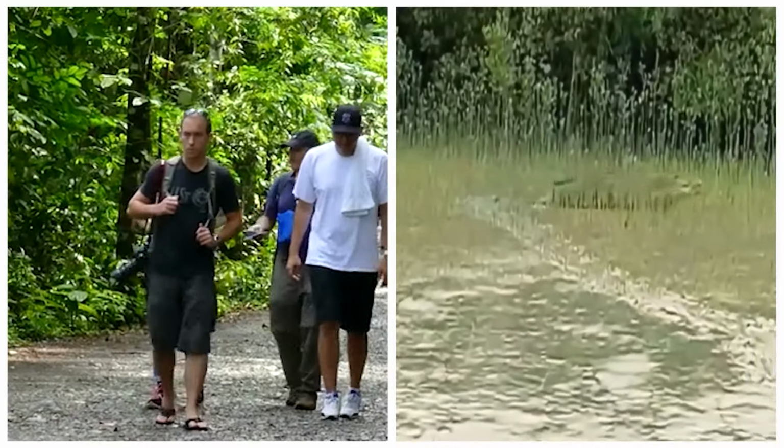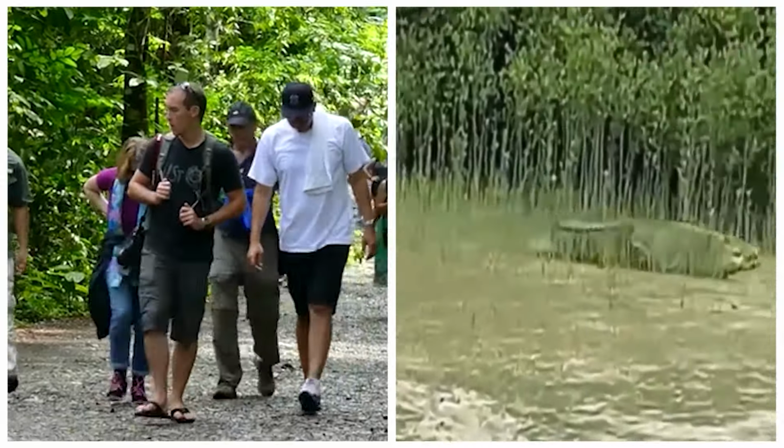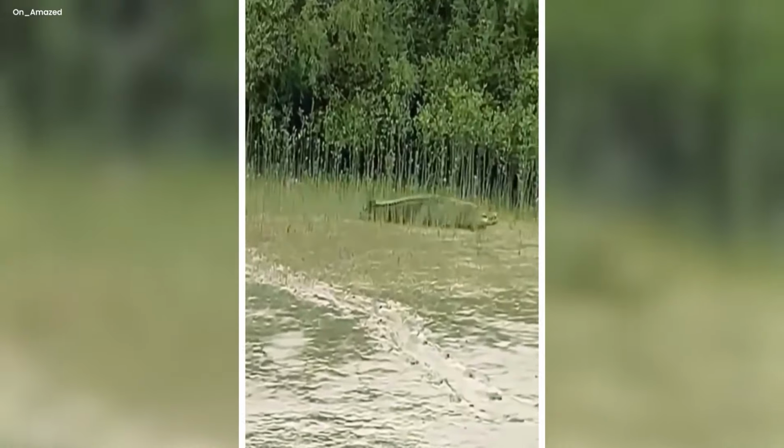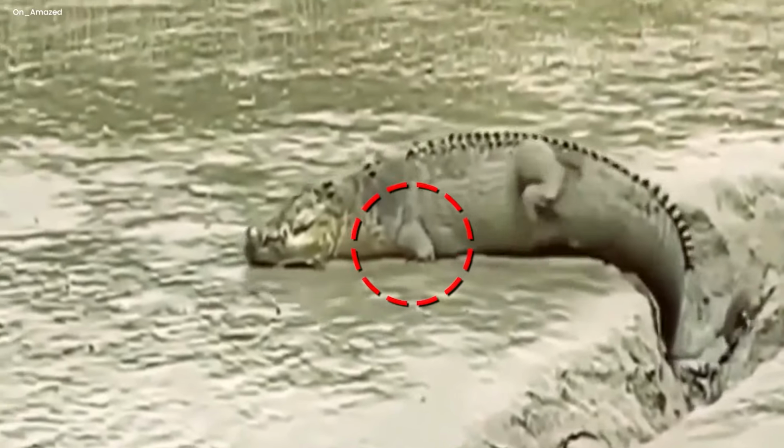Strange river monster. These people were watching, and they thought they saw an alligator, but then it moved, and it was the weirdest sight ever. It was only using its strong tail to move around, and guess what? Its front legs were nowhere to be seen. I mean, what the heck was that creature?